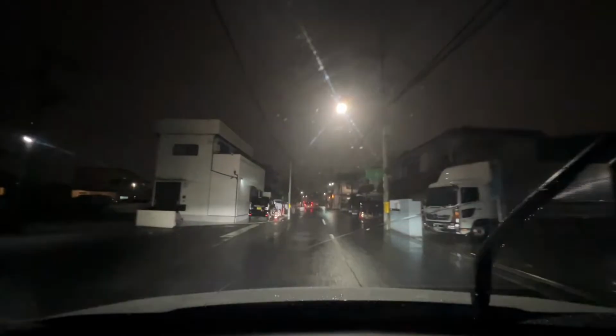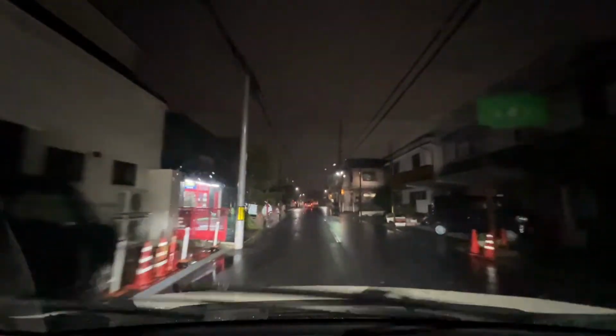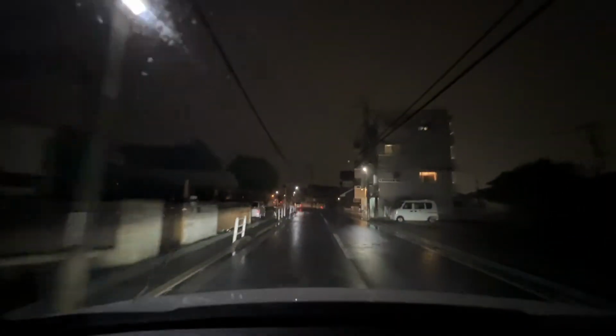We just drove over the highway. This is the back streets of Izumi. The signs here are really easy to see.